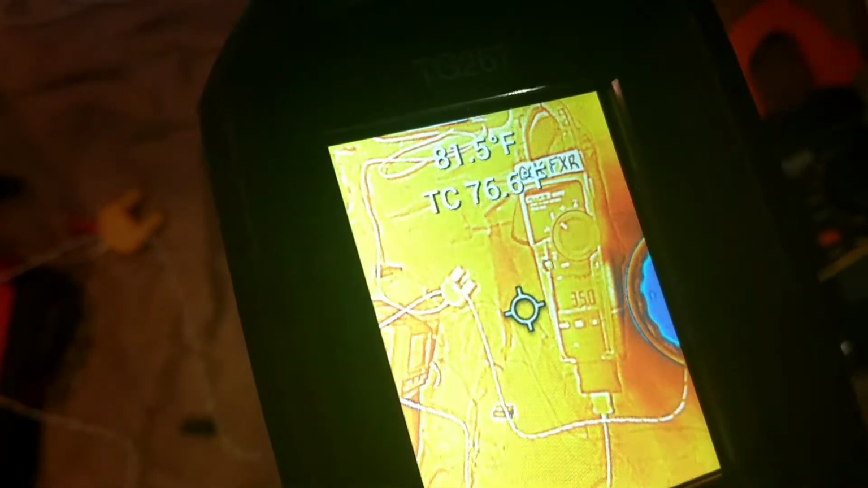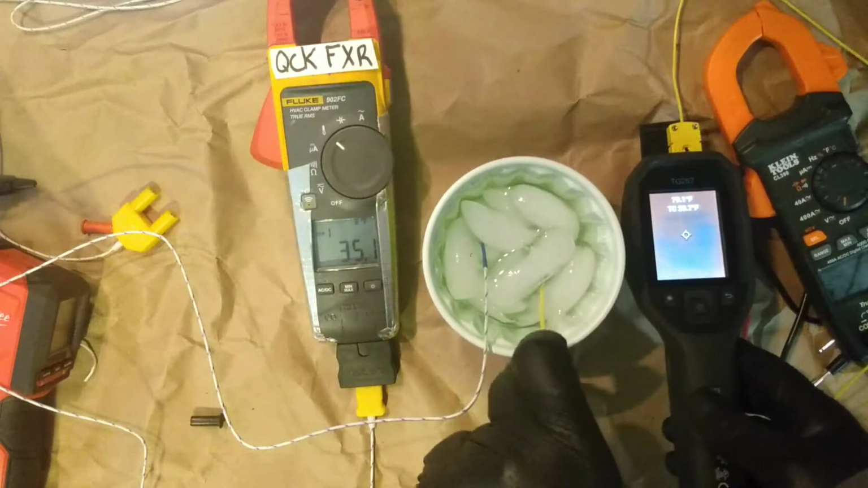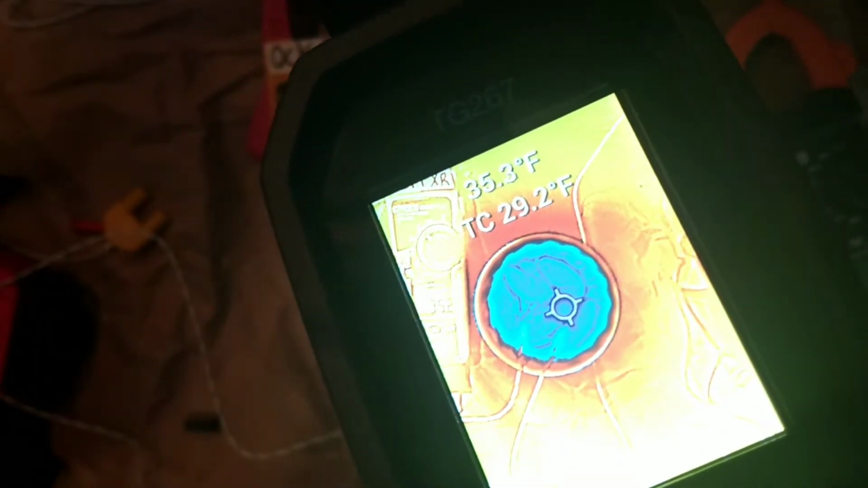Then, as you can see, you can still record with the camera, but the thermocouple is displayed up top. As you can see, those are not the same. Well, the emissivity is going to play a part on the camera reading.